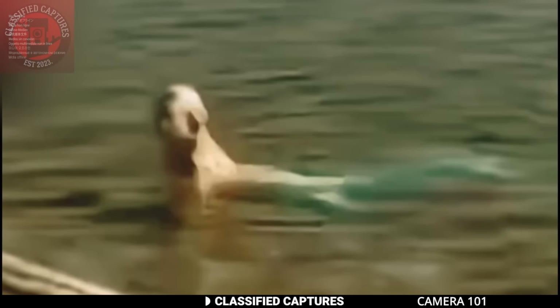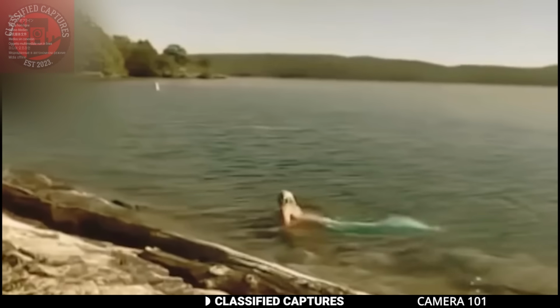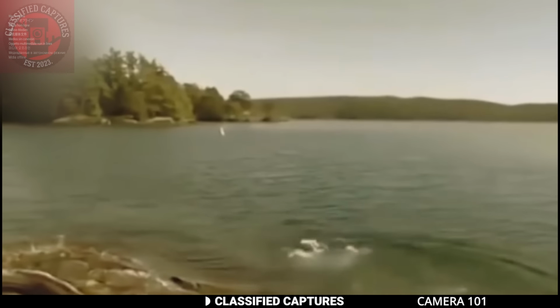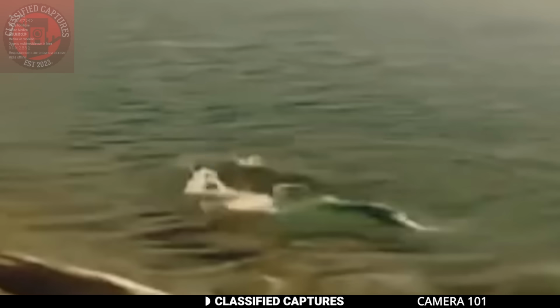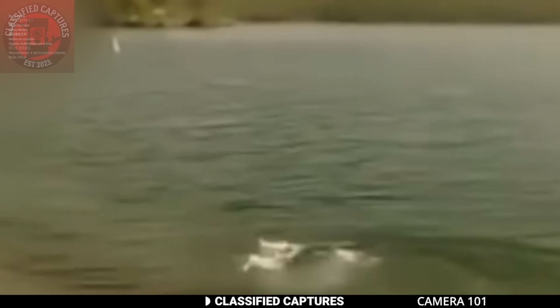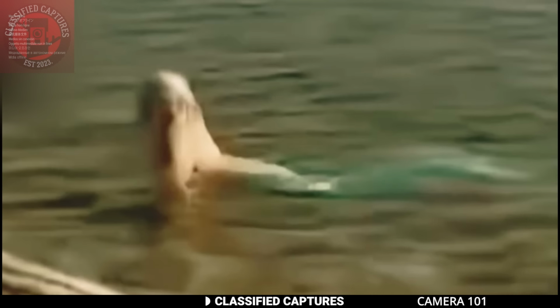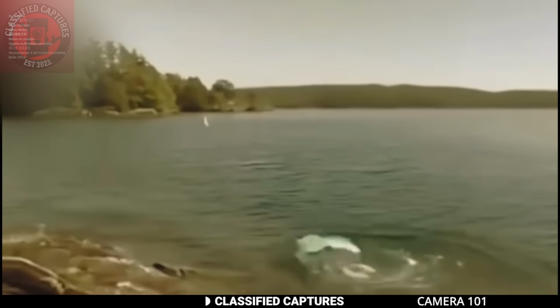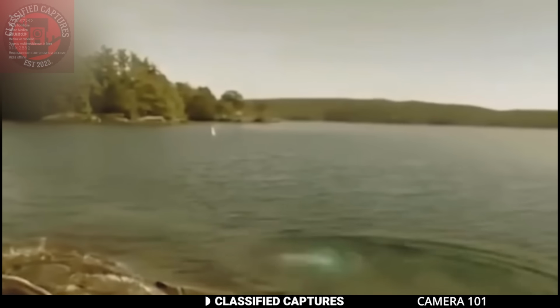Some people believe this is authentic mermaid evidence, while others aren't convinced. One commenter pointed out that the way the creature moves is too stiff and awkward. A real mermaid would glide much more gracefully, like how marine life naturally moves in water. This left us wondering if someone faked it just to get views, or if it was actually a glimpse of something hiding beneath the waves.